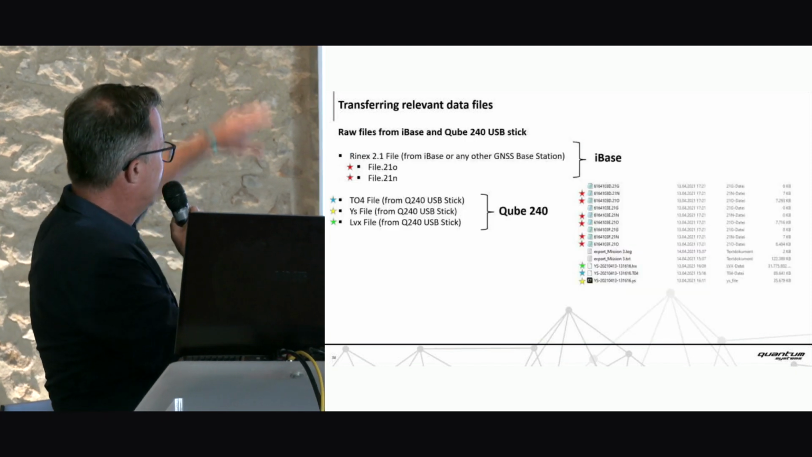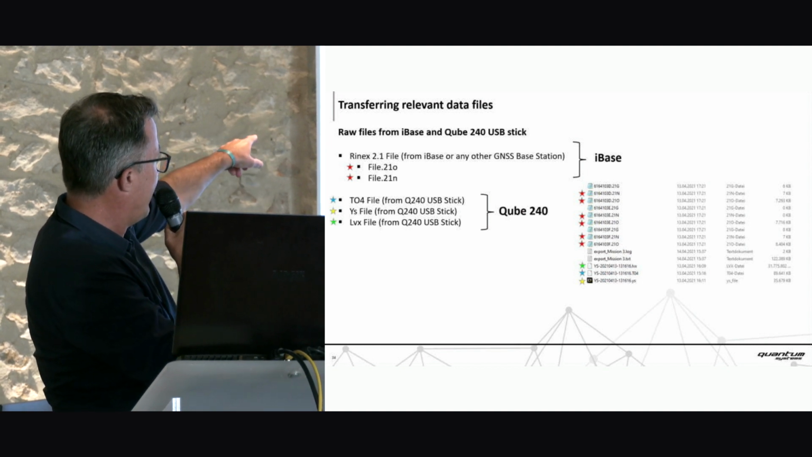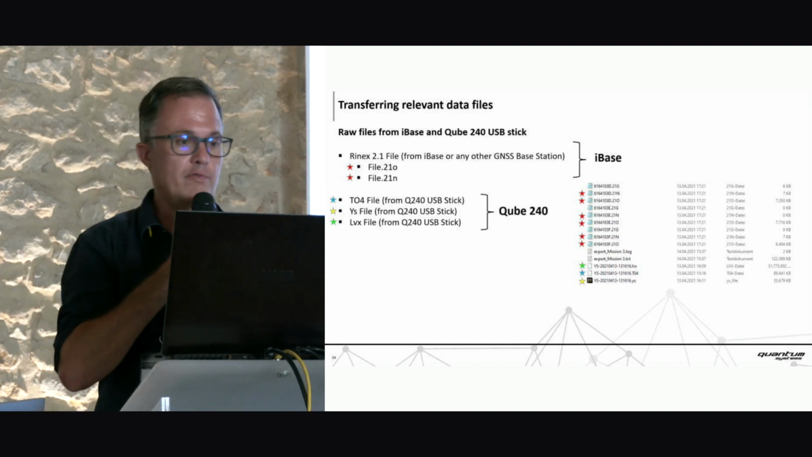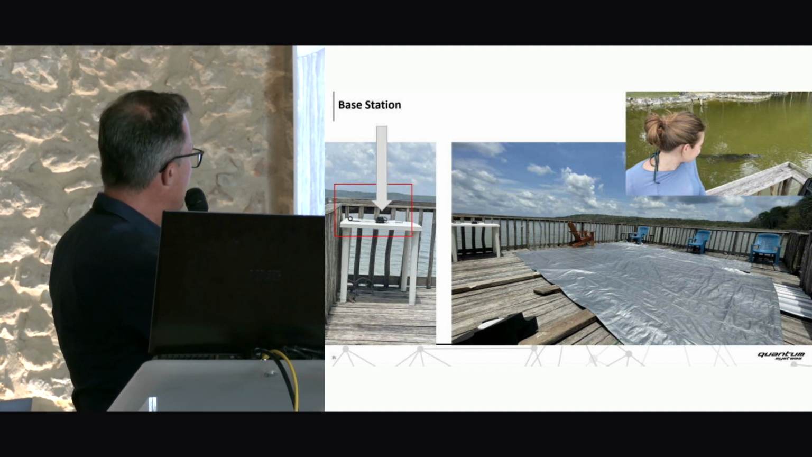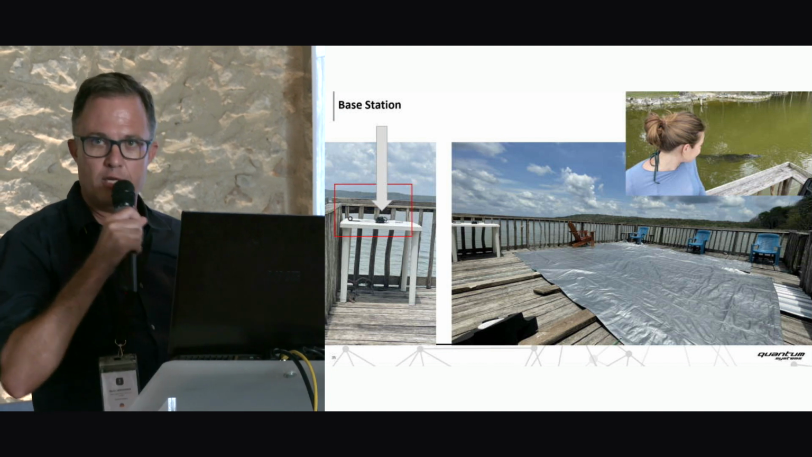Right after the flight, we transfer the files: the TO4 file, YellowScan file, LiveVox file, and then the base station files from the iBase. And we used our own iBase, which was not in a good position. I know that very well. We should not put iBases on swimming locations.